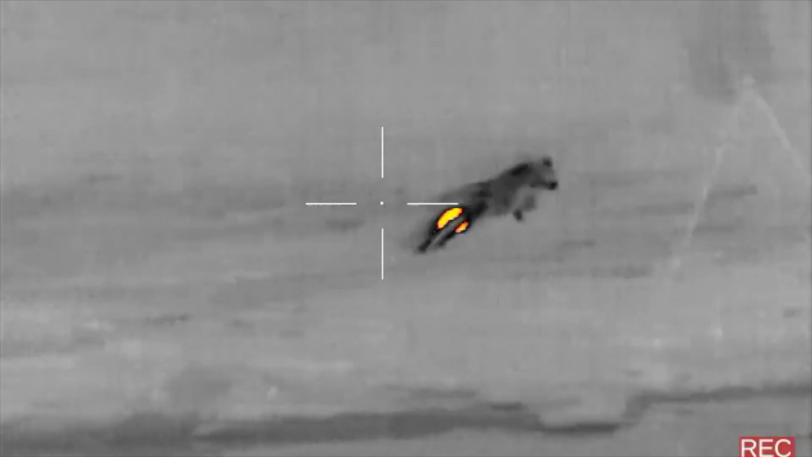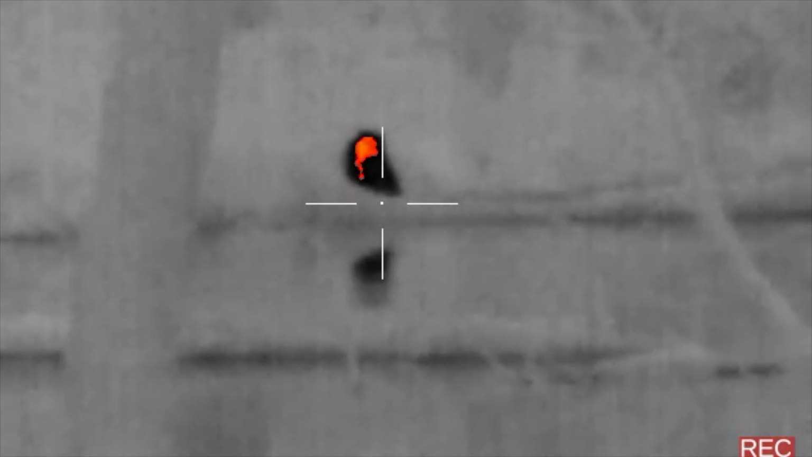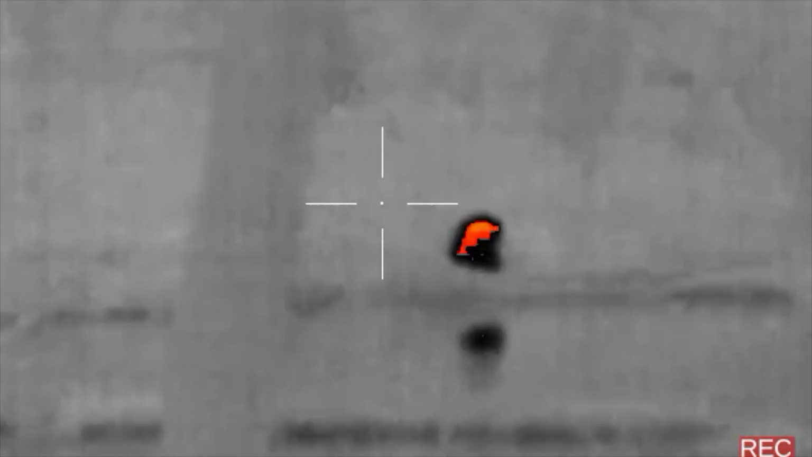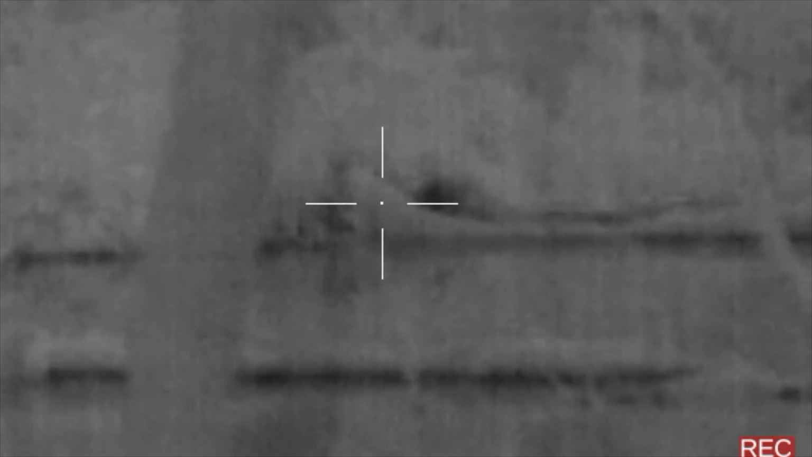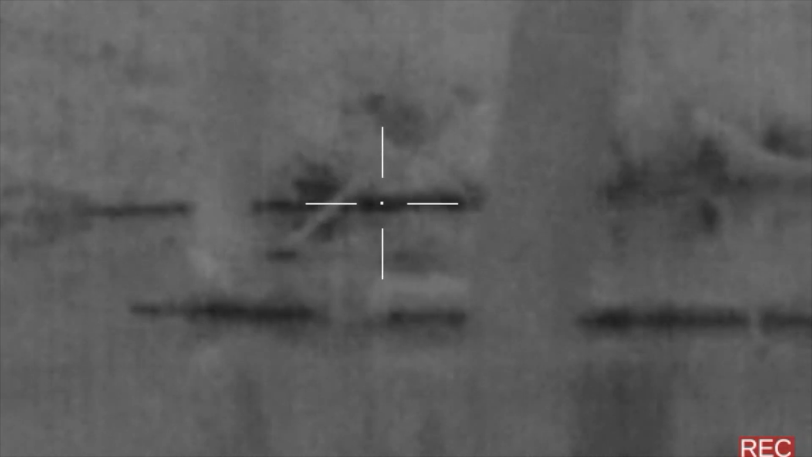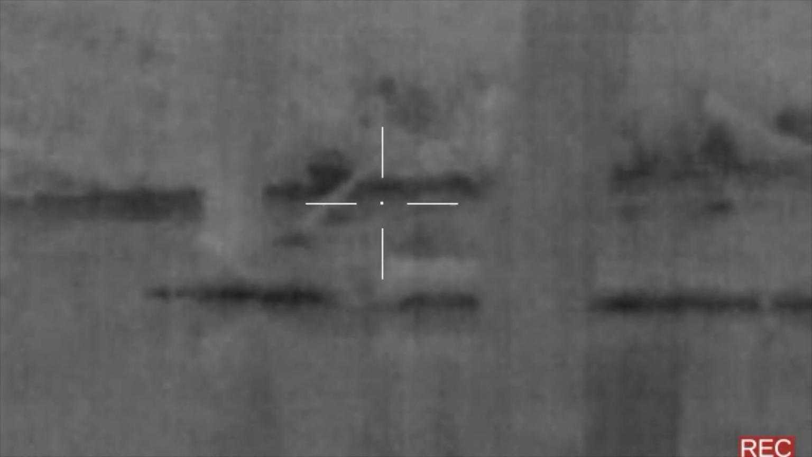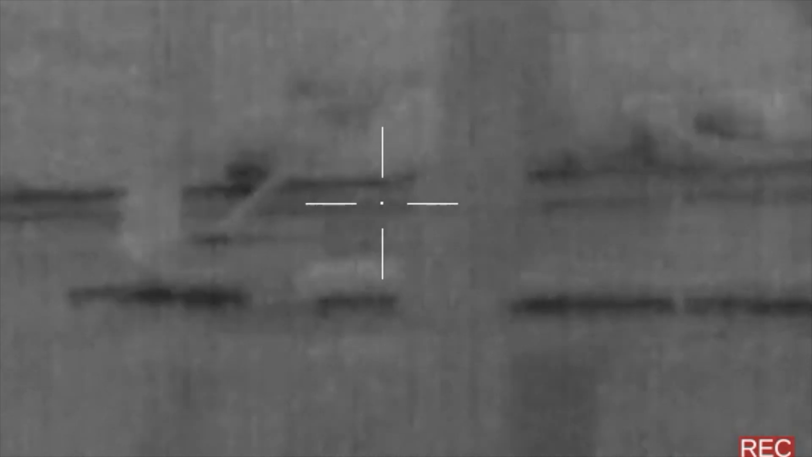After missing the coyote, I scanned the pond with my Fluor 736. What did I see? Finally, Mr. Beaver on the shoreline, but he was completely on the opposite side of the pond. I zoomed in to 12 times power. Like the first beaver, one shot with the hammer 124 Hunter bullet punched it. But this guy wasn't going to go down without a fight. That was a hit.